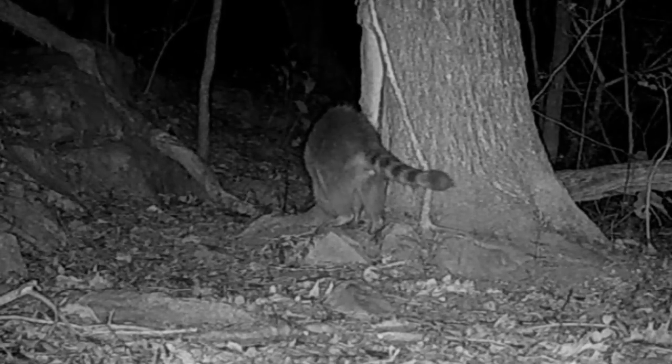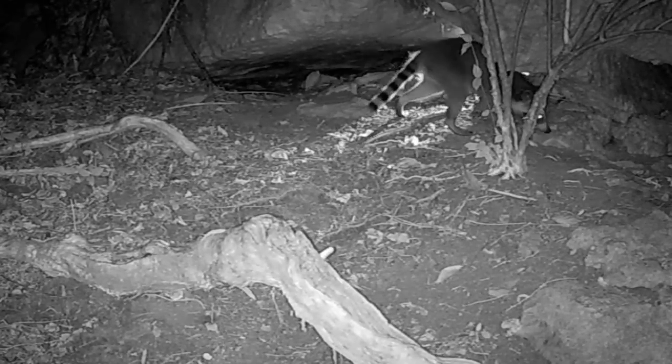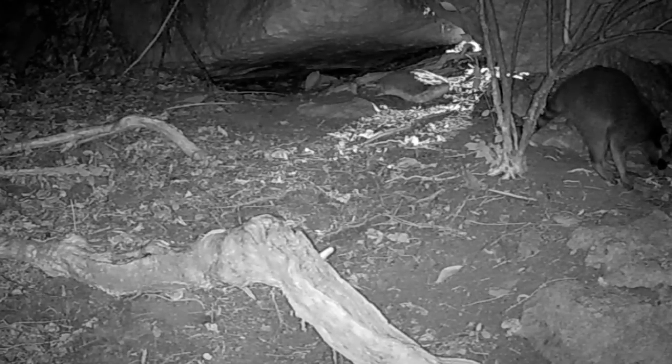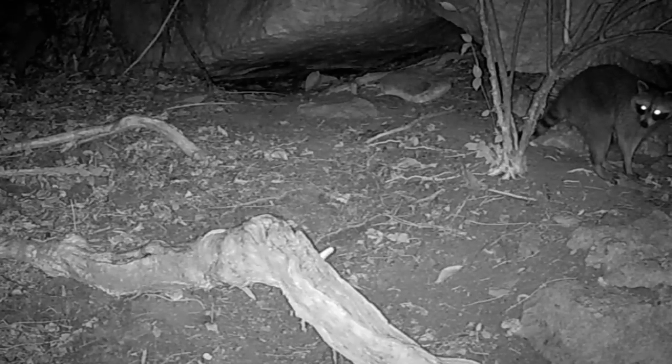But they have a good time. And yes, the rock's just part of the routine stop every night. What's going on up here? Something new? They never know. That's why they check it out every night.